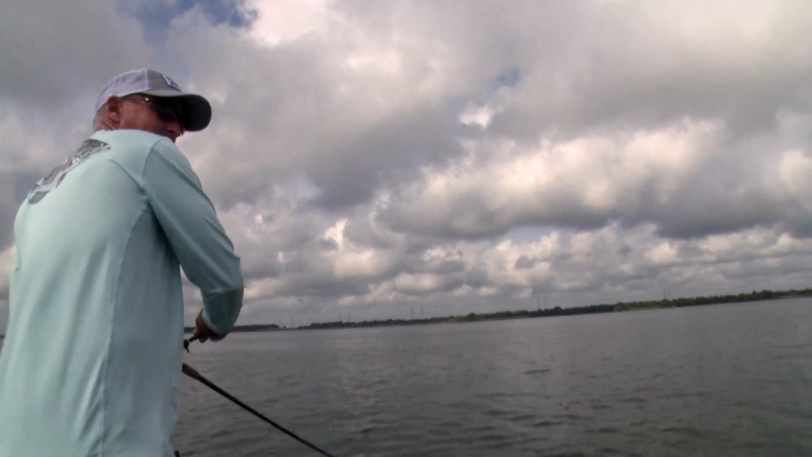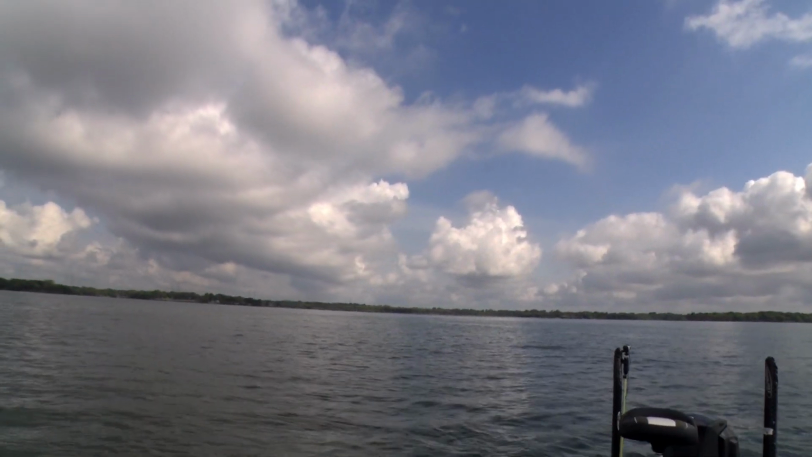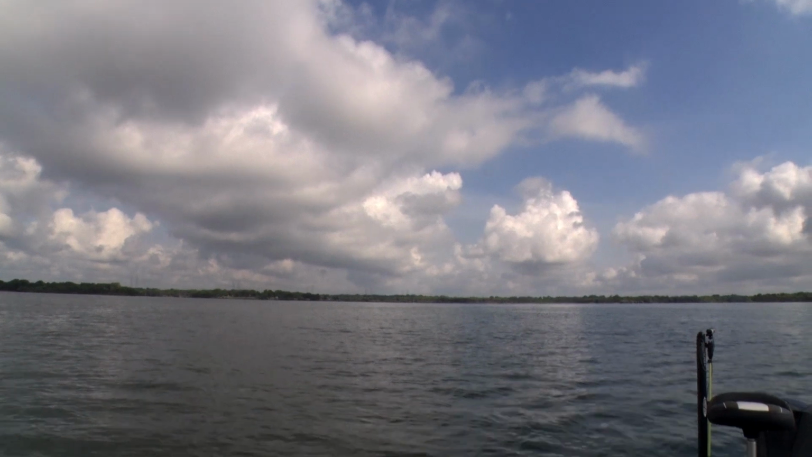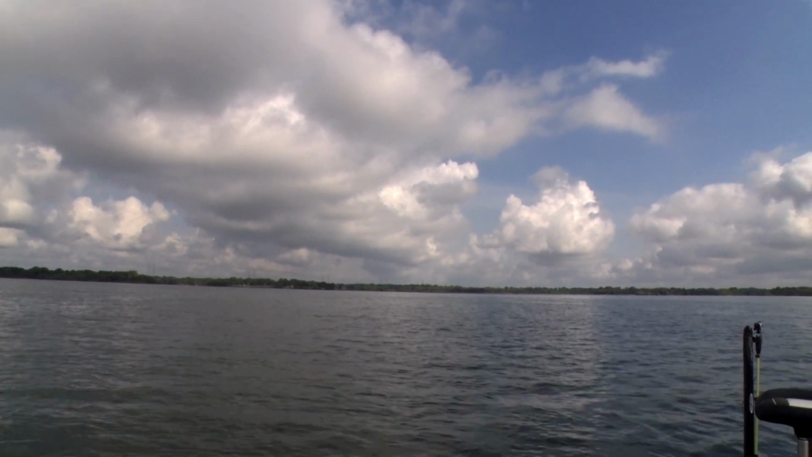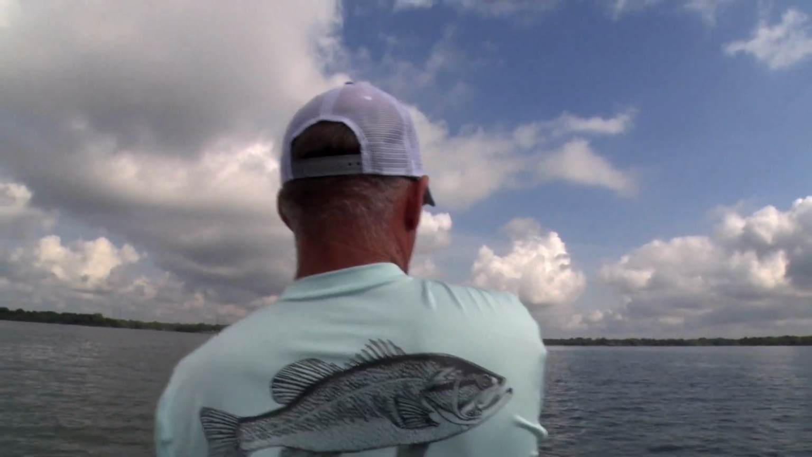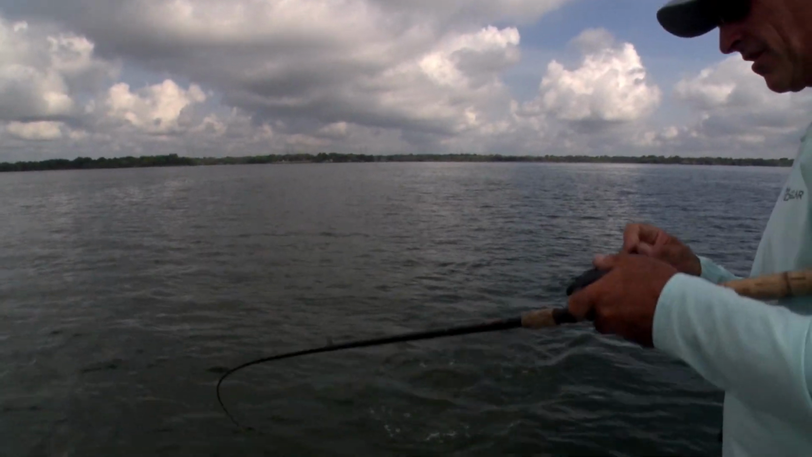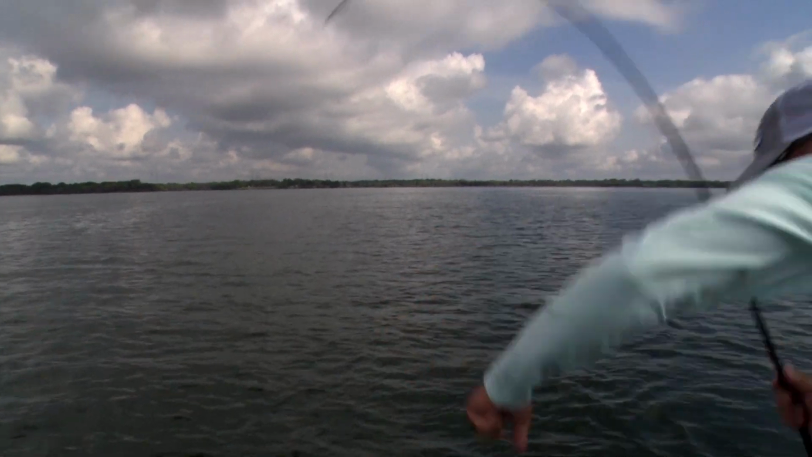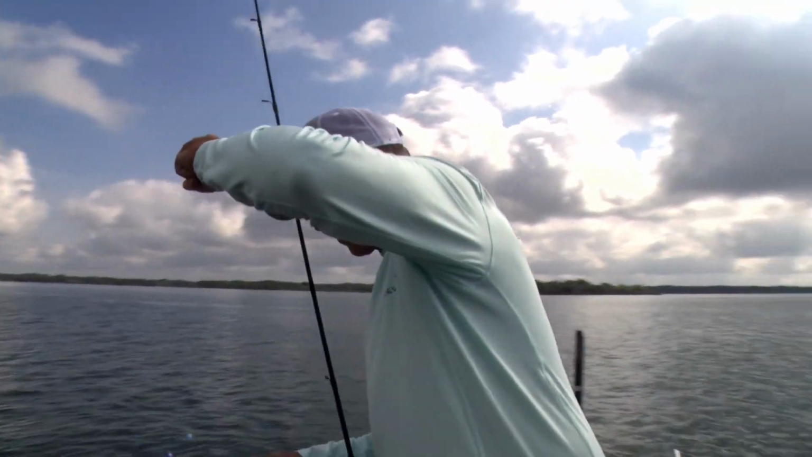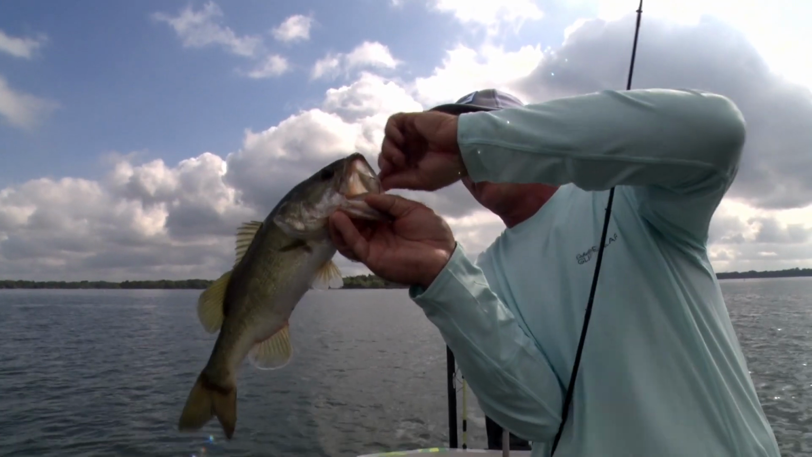There's one. He was way back there. I made a long cast. There he comes up again. He was a little bit shallower on the spot. Got an old deformed mouth. Been caught a time or two.